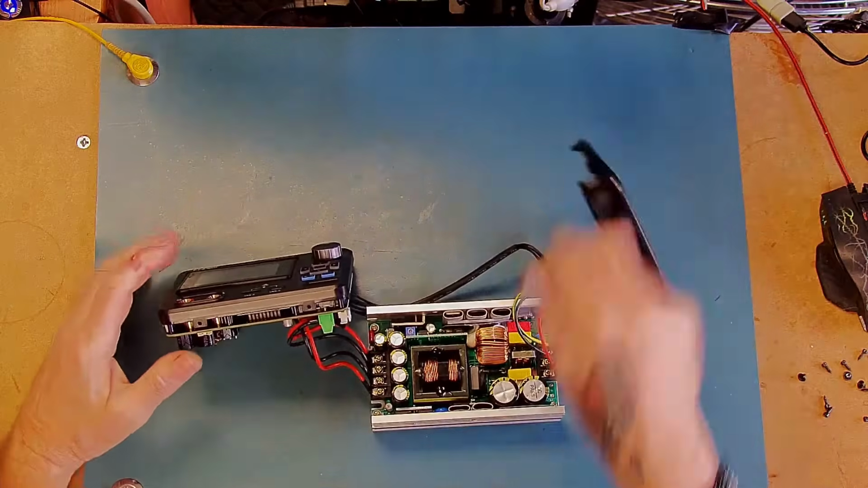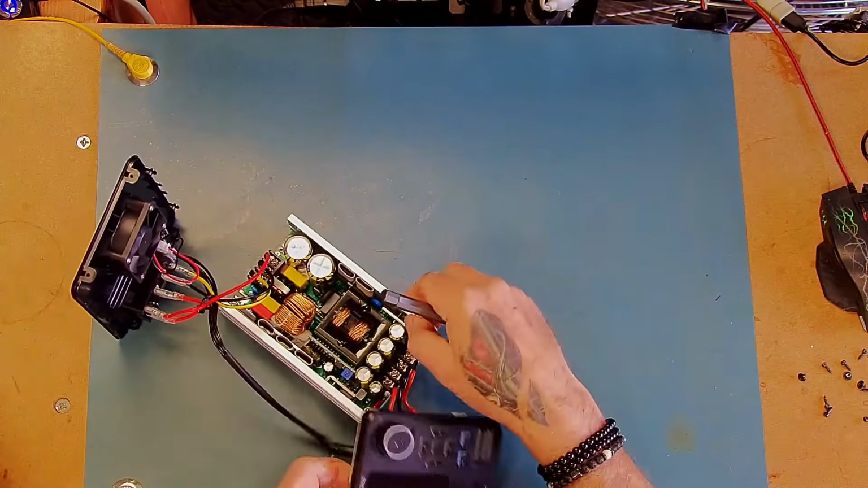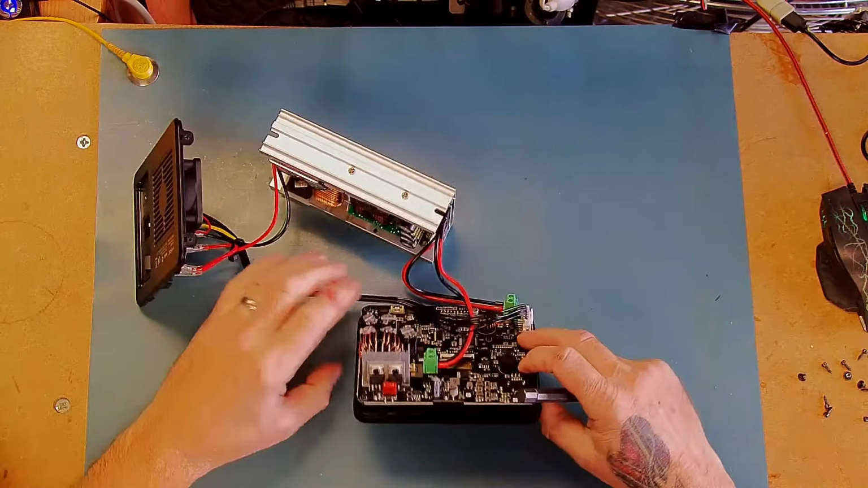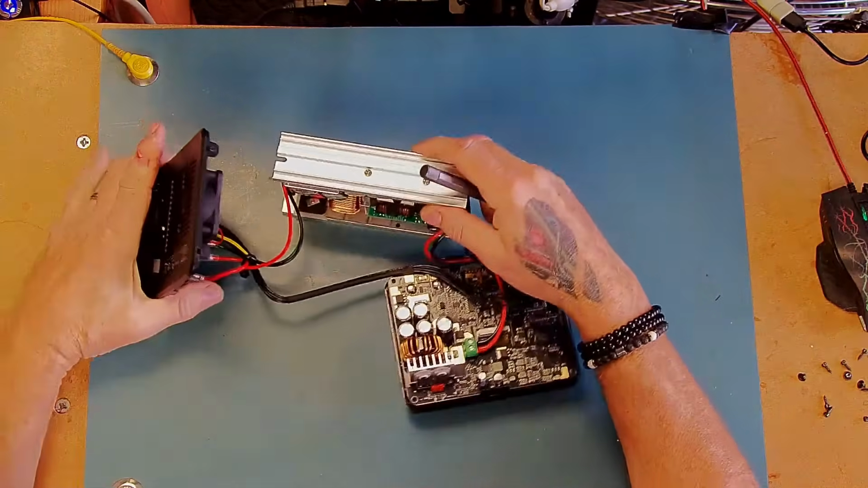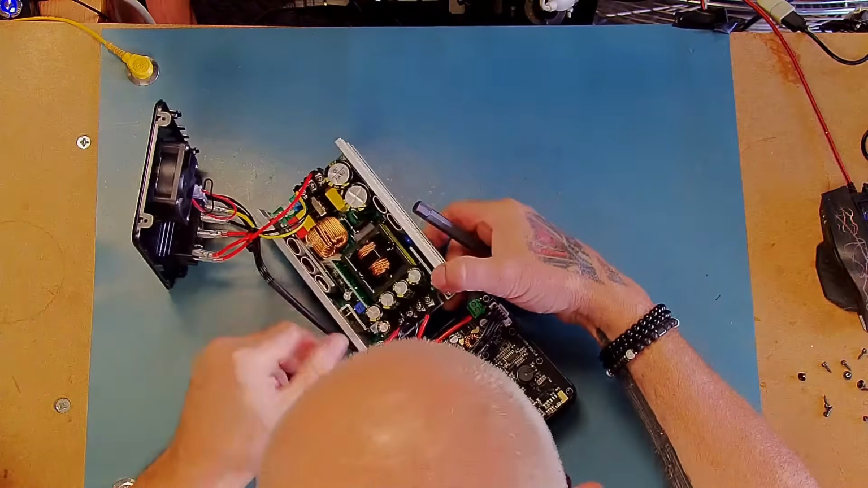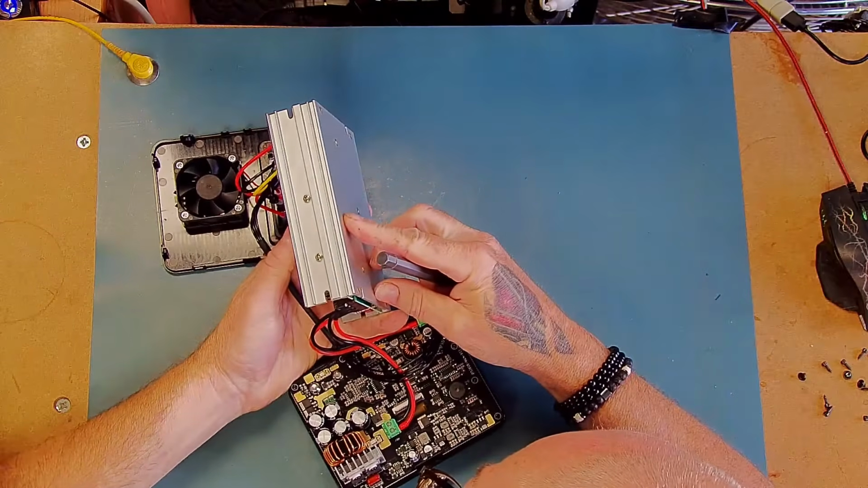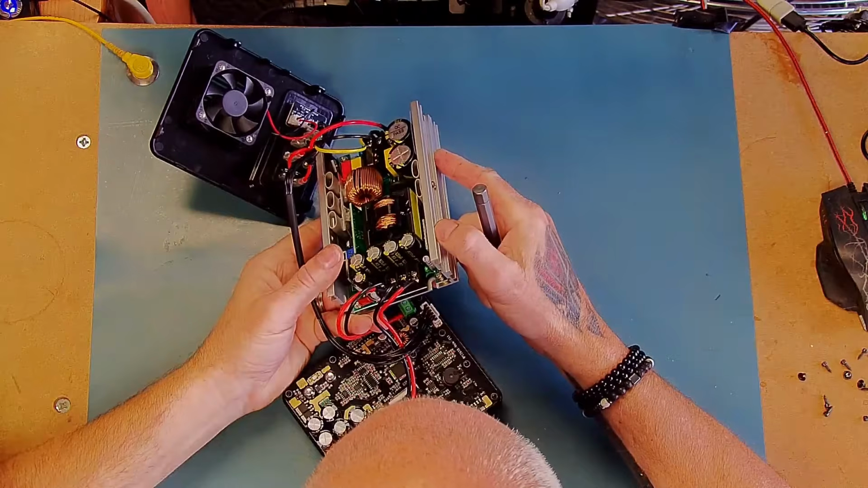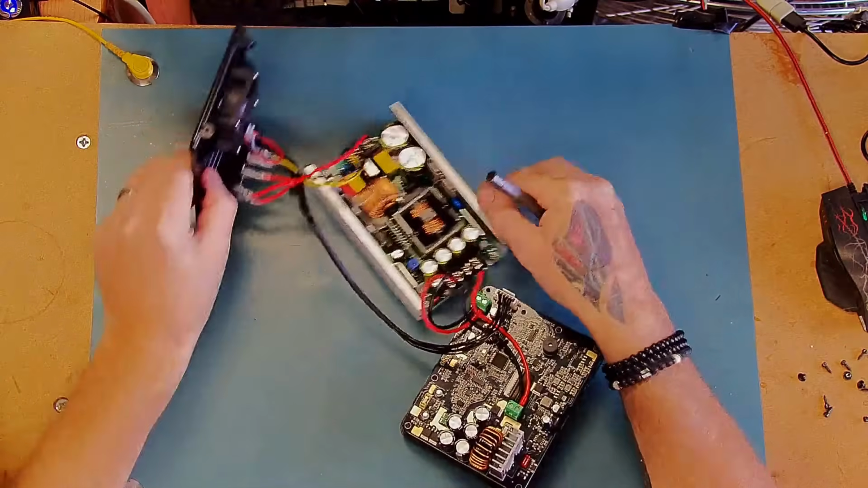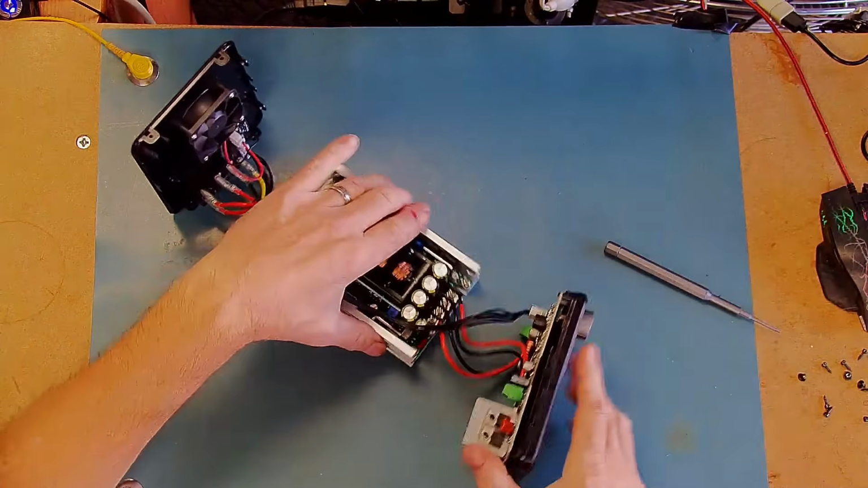Right, so we have the back panel. I'll turn it around the other way because my power supply is actually the other way, the main supply. So we have the switch mode power supply here. It's got 2 outputs, which are marked V1, GG, V2. So I guess we could start just by seeing what's actually coming out of those.